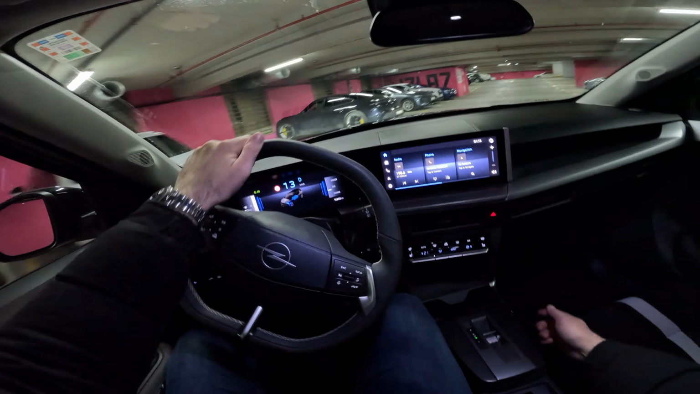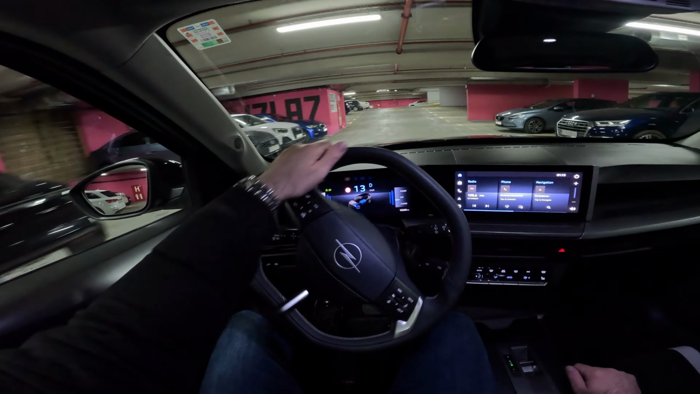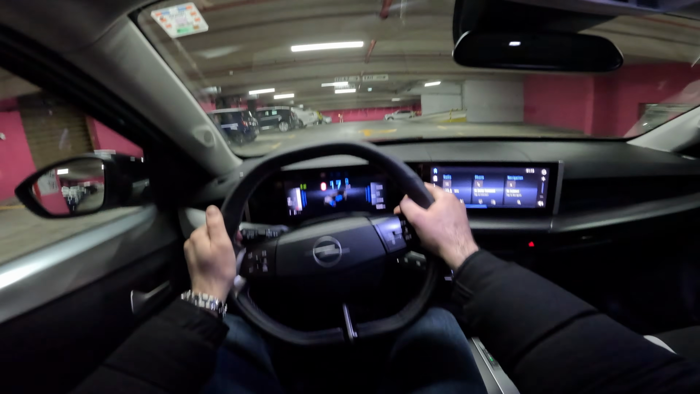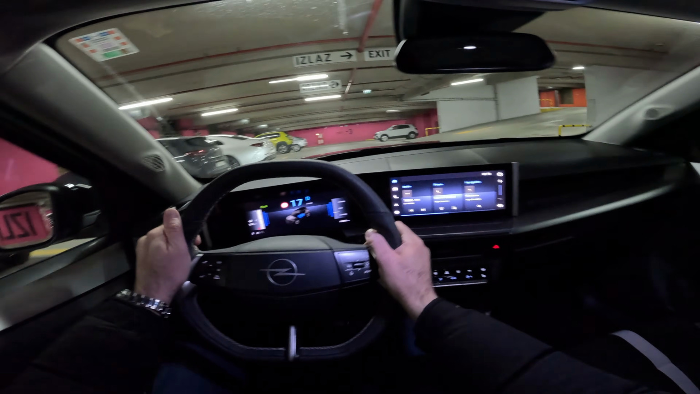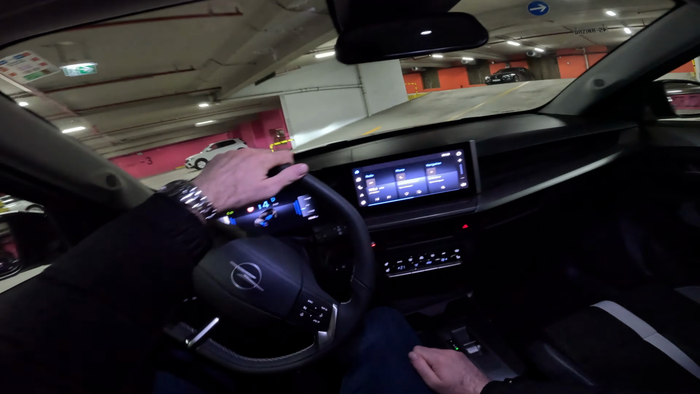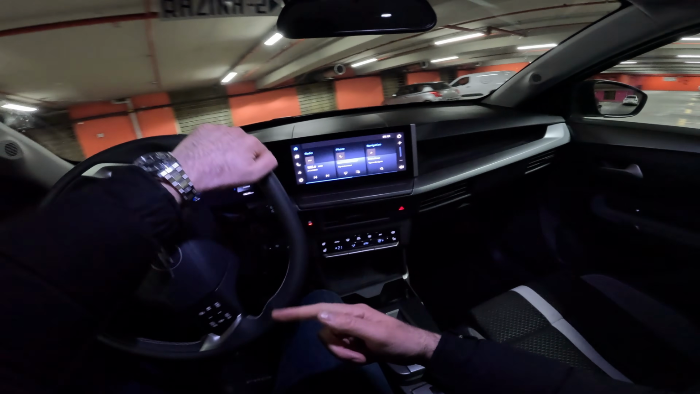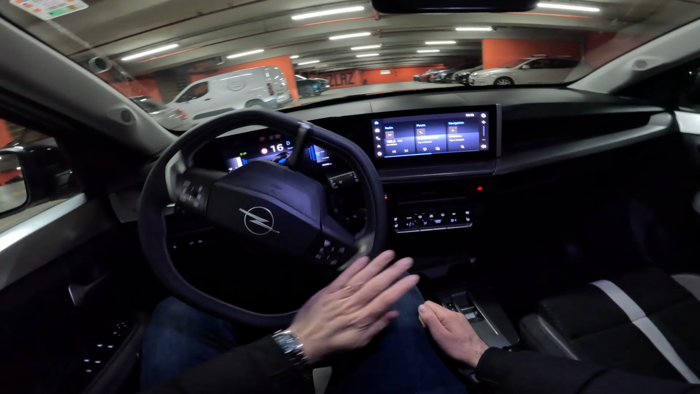So electric motor mounted to the electrified dual clutch transmission, and yeah, the result is very nice and smooth drive. 145 horsepower, 230 newton meters of torque. Now you hear the petrol engine kicking in.